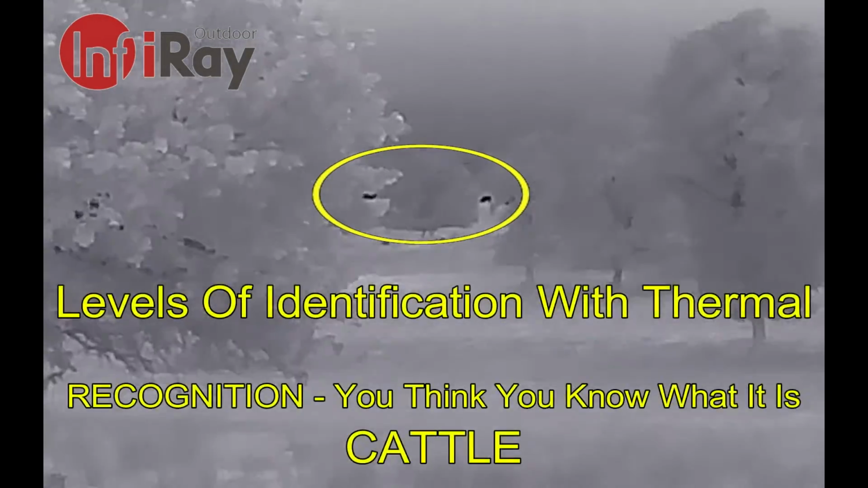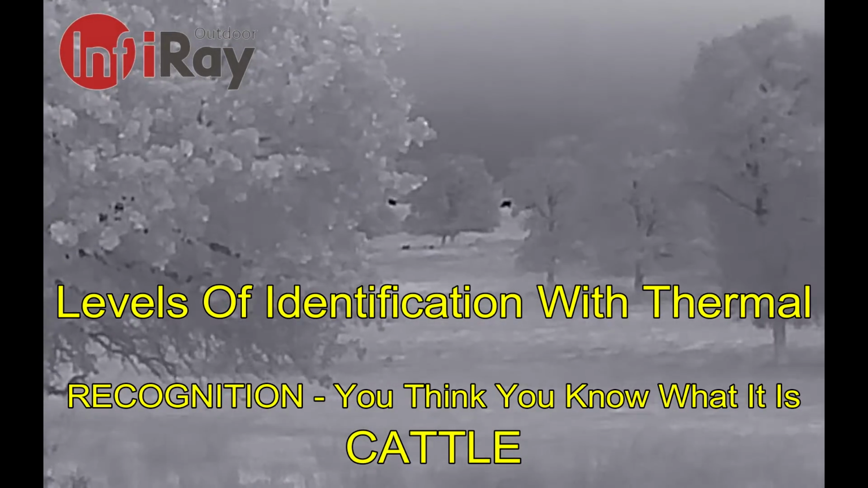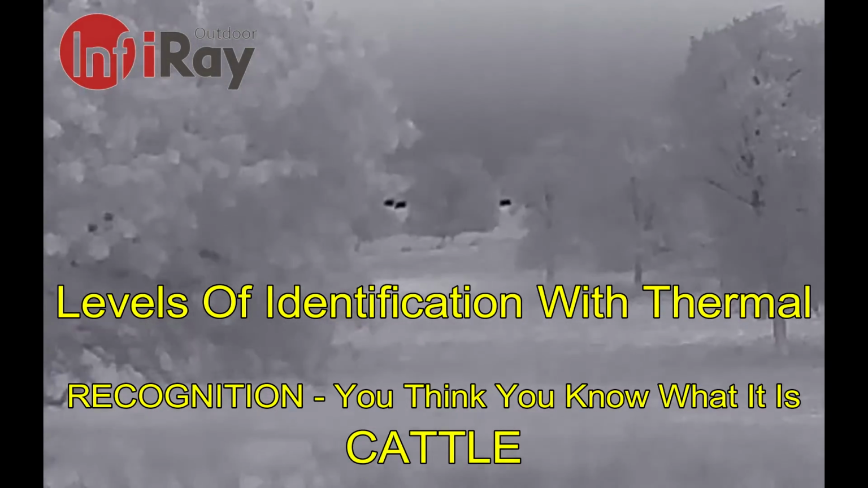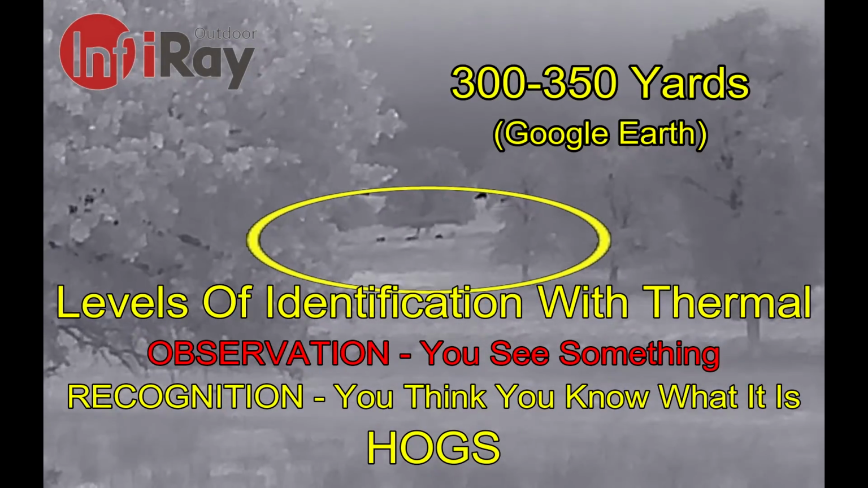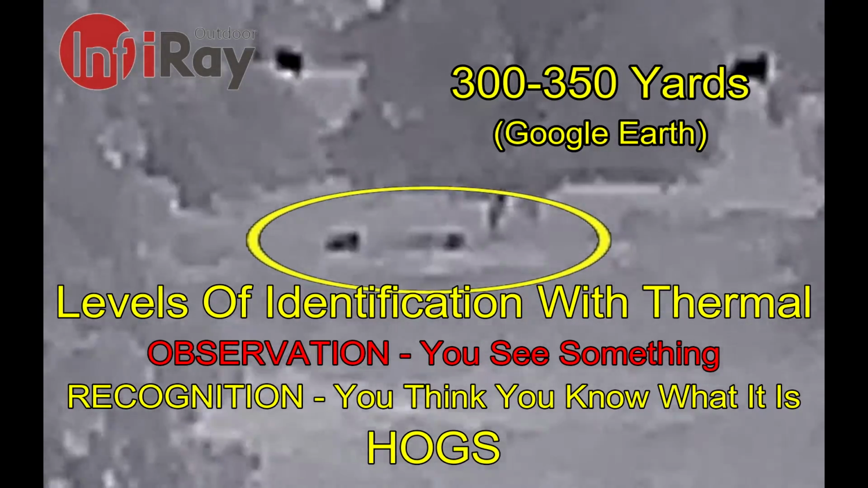So here at the top of the hill are some cattle, or at least I know one of them is going to be a cow, the other one could be a horse, for all I know. What is important here is that we can tell that they aren't hogs and that they are not going to be targets. Whereas we have these other small objects that are going to be hogs. These are at the observation and recognition level. I don't know that you can actually tell that those are hogs.